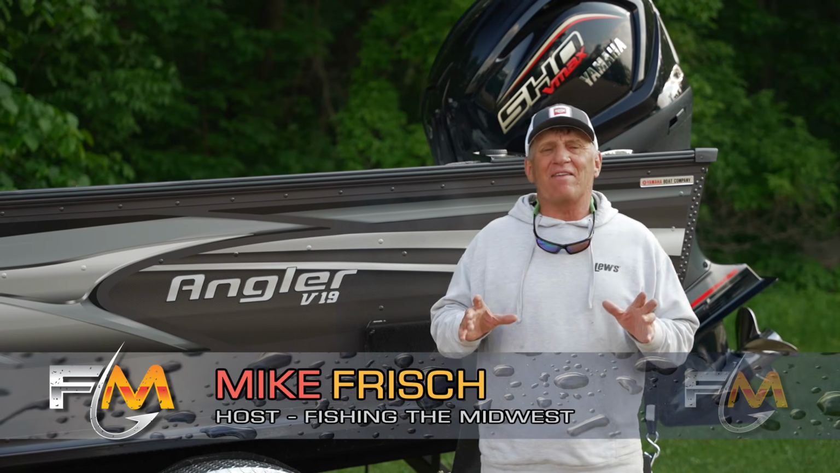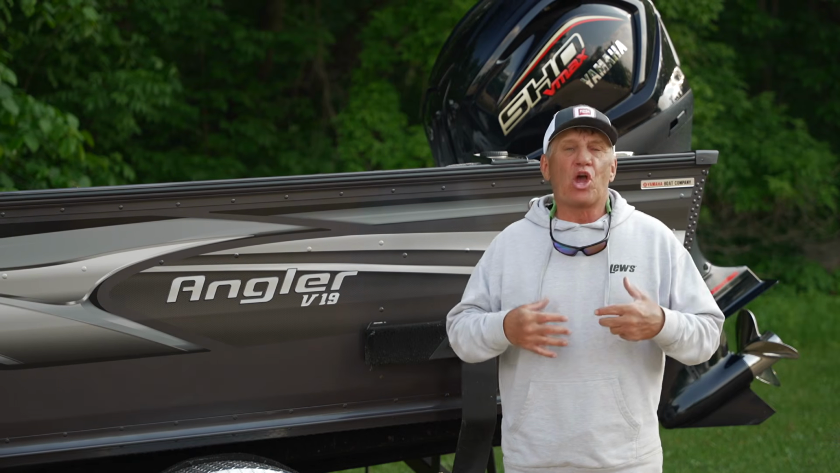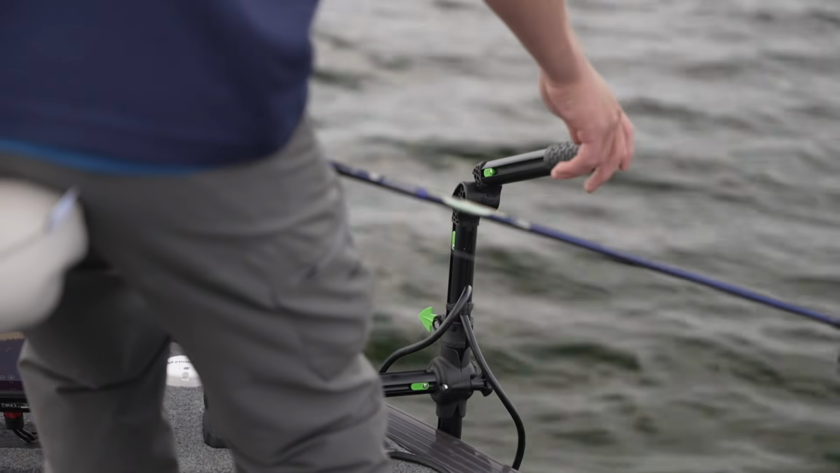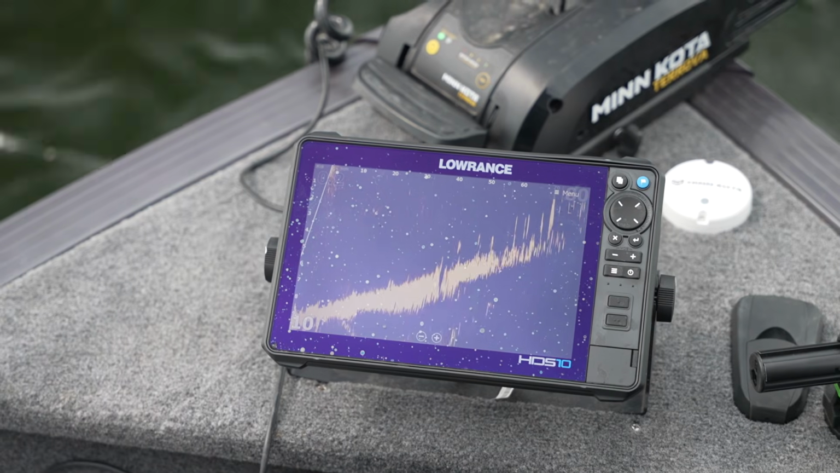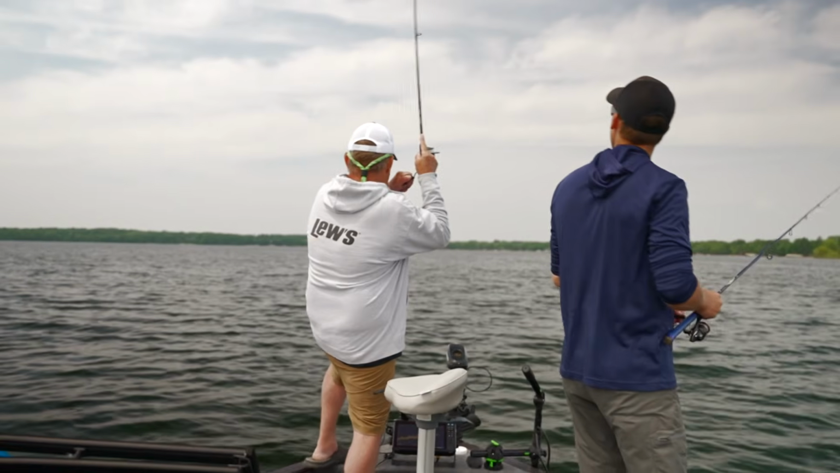So the one thing that's a little bit unique to what we're doing today, or at least would have been unique three or four years ago, is the use of forward-facing sonar. Levi is scanning in the weeds, he's picking out individual fish and pitching to them. Wow, that's proven to be a great way to catch fish.